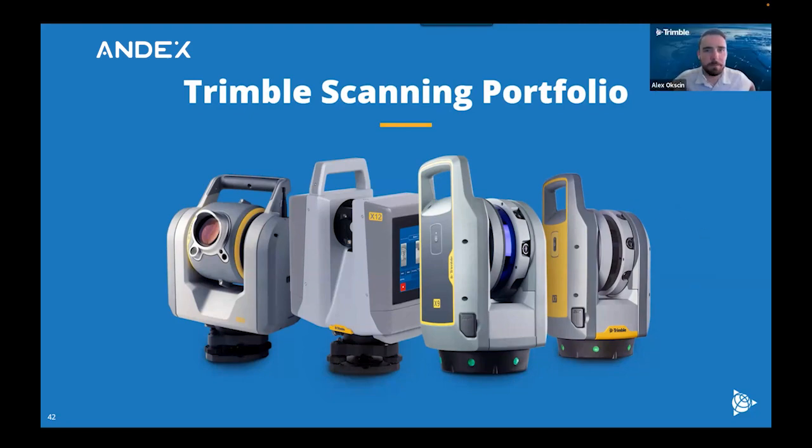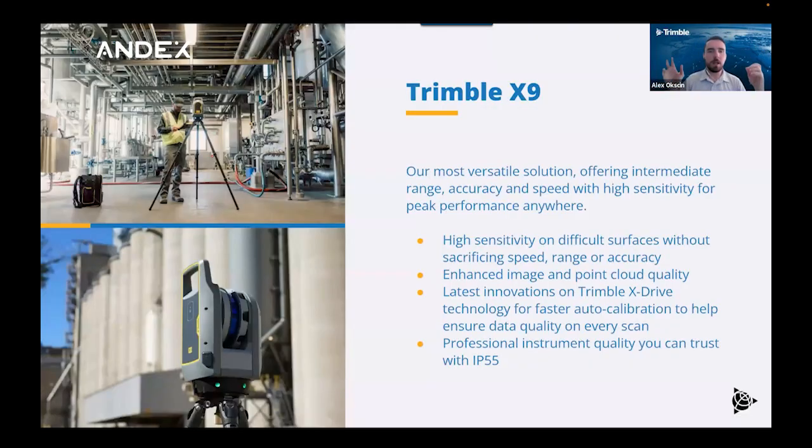Awesome. Hello, everybody. So starting off, we're going to talk a little bit here about the X9, which is obviously our new scanner that we're all pretty excited to have launched this past week. So talking about the X9, it's really in that balance between our scanners. Obviously, we have our 4 scanners, with our terrestrial scanners being the X7, the X9, and the X12. And we really see the X9 fitting really nicely between the X7 and the X12.